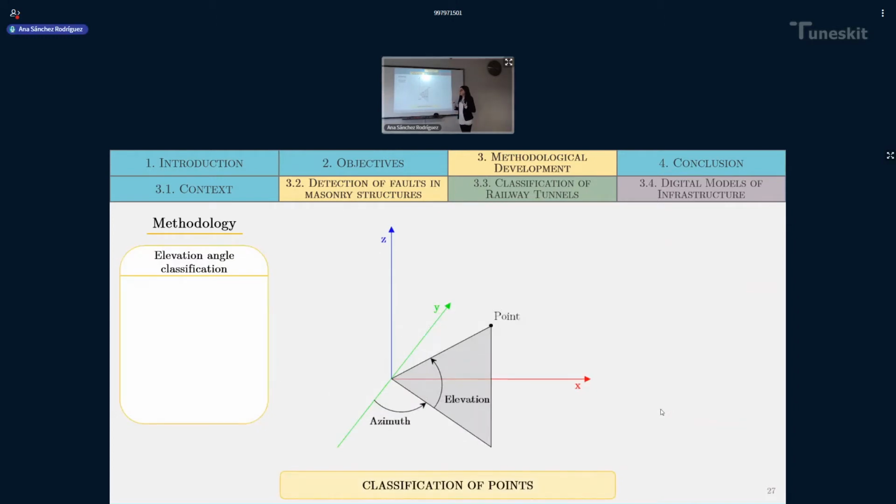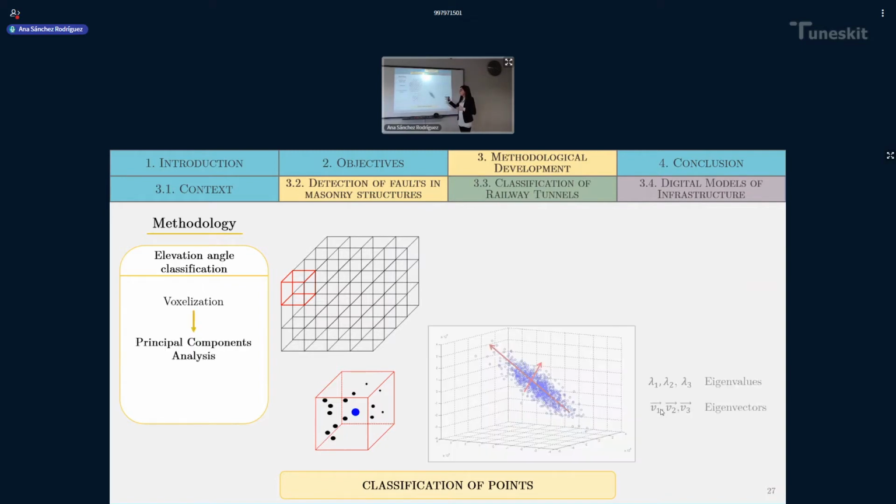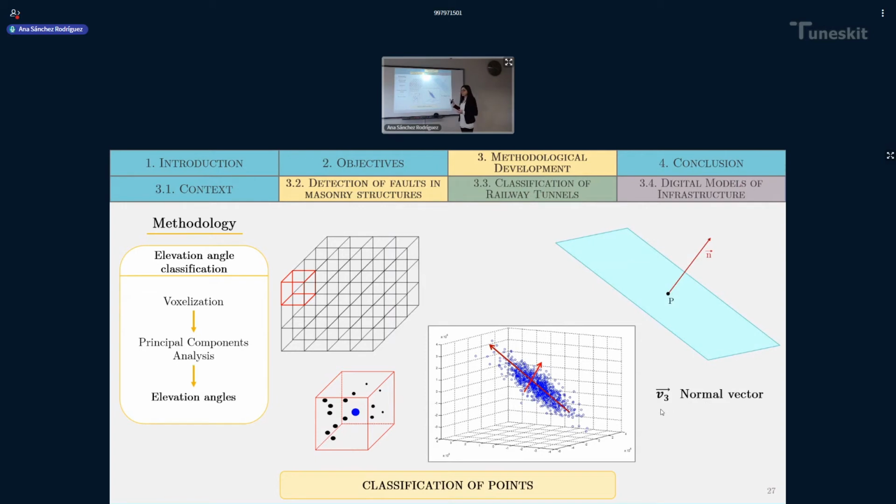What we want to do first, as the first step, is a classification based on the elevation angles of each point. How do we obtain these elevation angles? Well, first we applied a voxelization of the point cloud in order to reduce its size. Then we applied principal component analysis in order to get the main components of a point cloud, the eigenvalues and the eigenvectors. And it is important to know that the third component is the normal vector of each point that has been calculated.